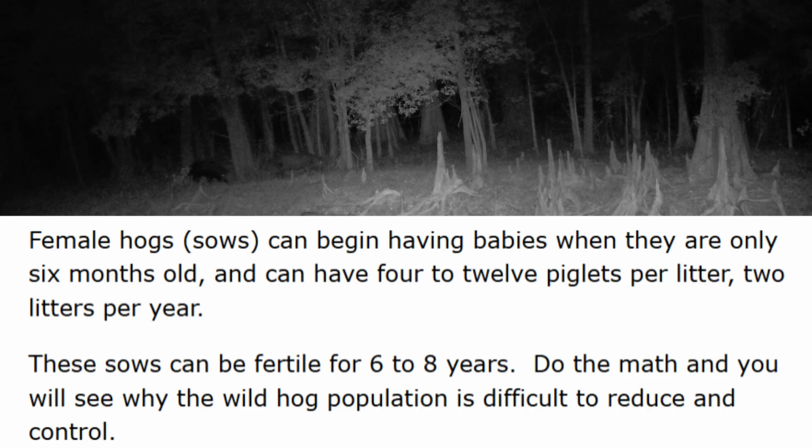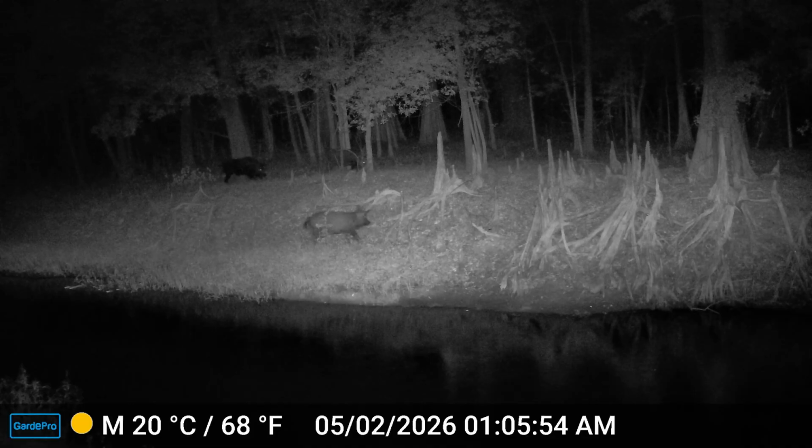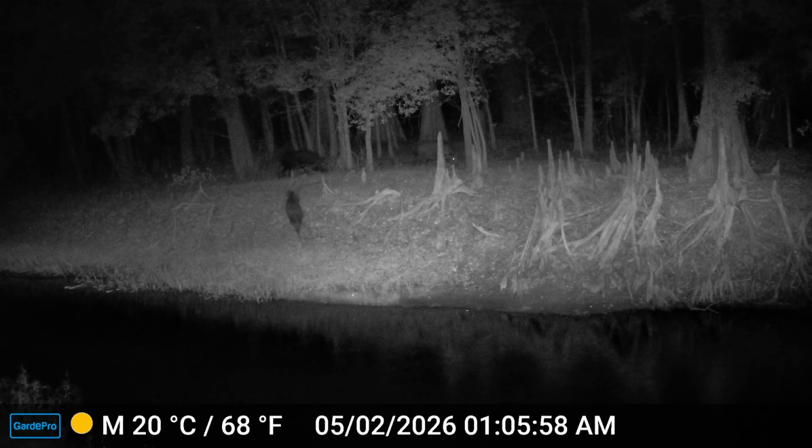It helps keep them from being hit in the heart with the other hog's tusks. Also, the female hogs can start having babies when they're only 6 months old, and they can have 4 to 12 pigs per litter.